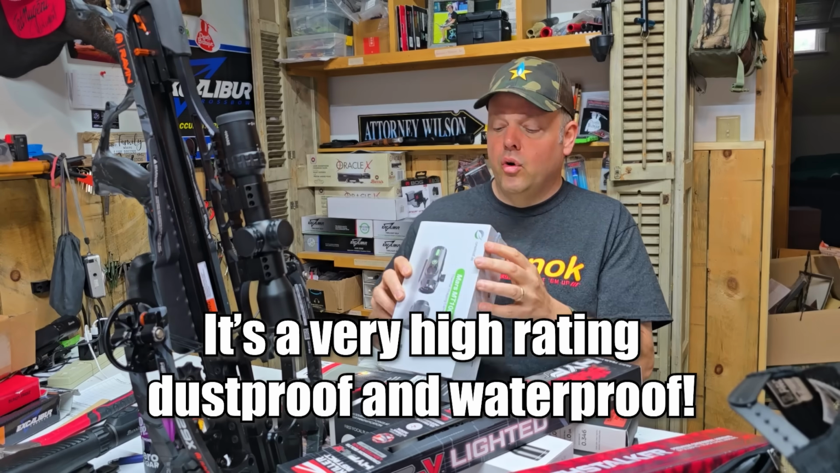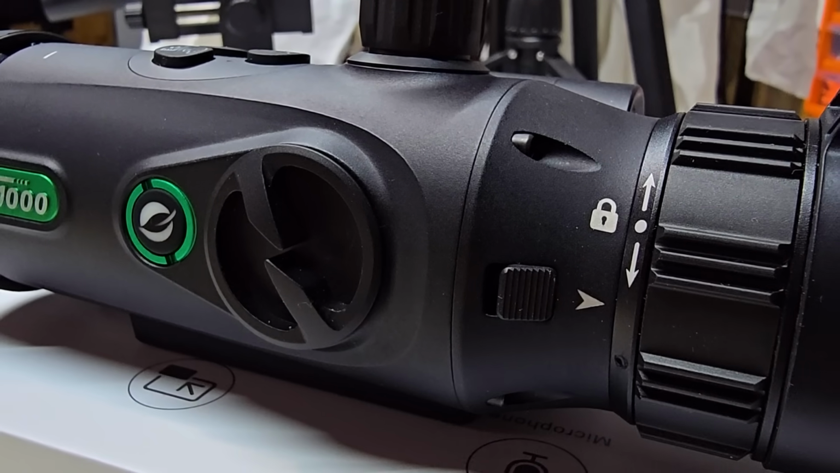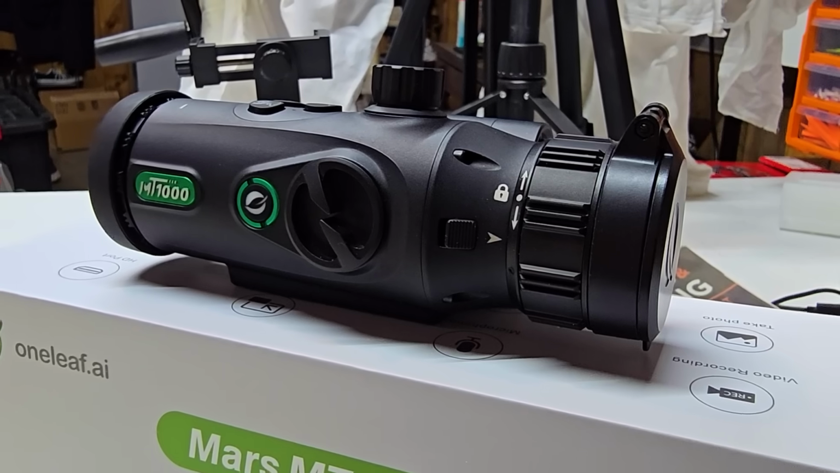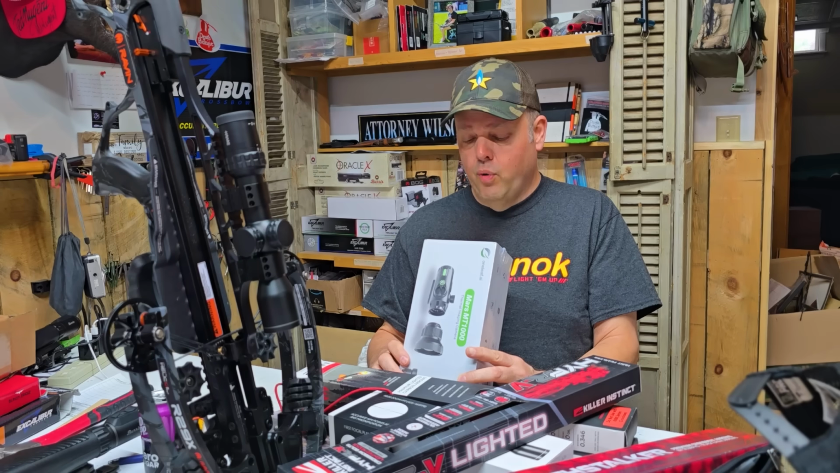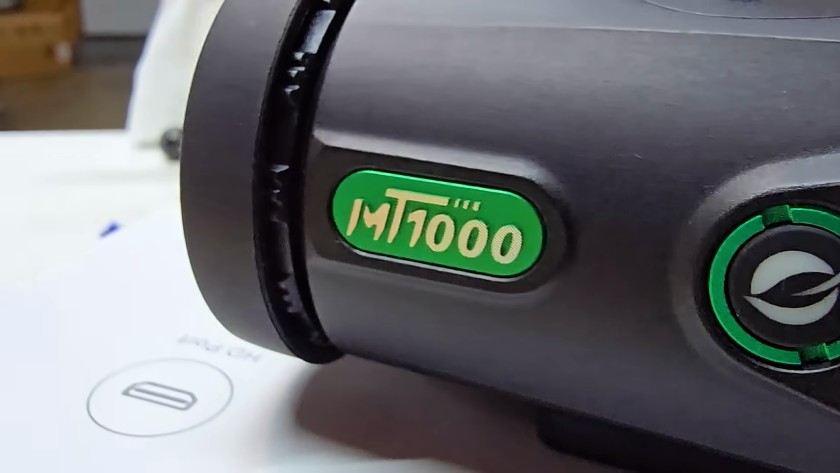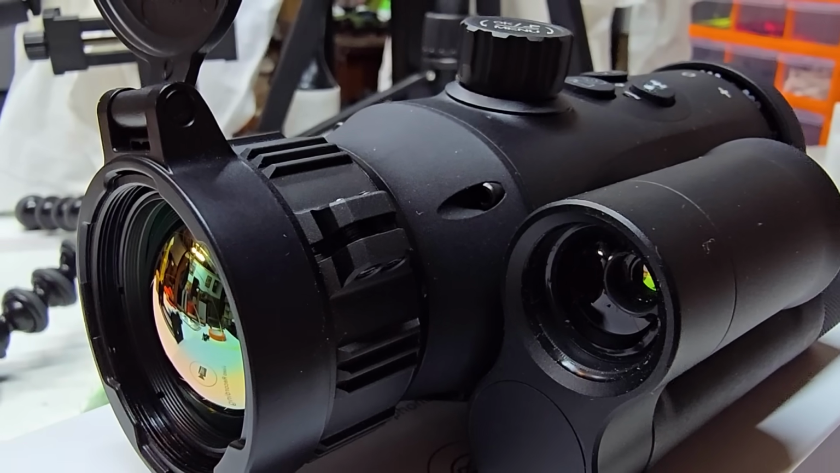This is a micro SD card. 64 gigabyte goes in here. Sensor resolution is 640 by 512. Okay, but it's a 35 millimeter lens. Magnification is 2x to 16x. It has a detection range of 3.28 to around 19.69 yards. That must have to do with the zooming in focus, that sort of thing. And a rangefinder, 5.5 to about 1,300 yards built into this thing.